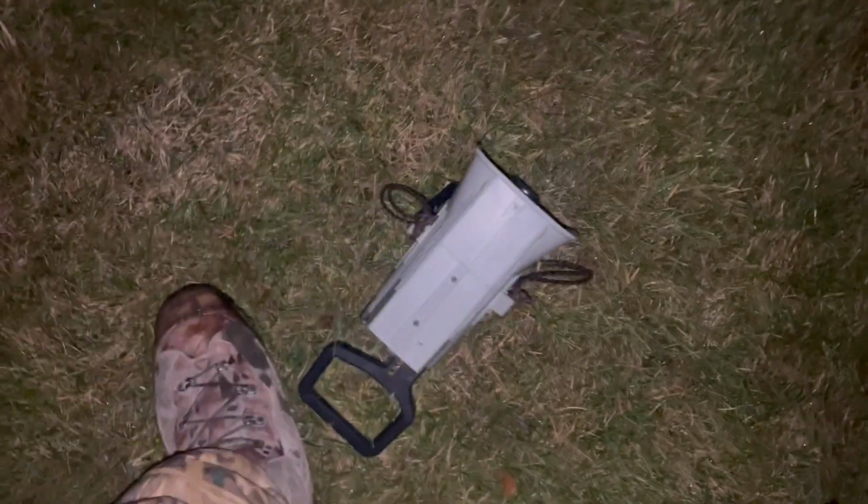Look, there's the house right there. There's the house. And here, I'm gonna pace it off to the call. 1, 2, 3, 4, 5, 6, 7, 8, 9 paces to the call. Another second or two, she would have been on it. Actually, this right here is where I walked, put the call out. You can see my footsteps. She's only like 5 feet from them.